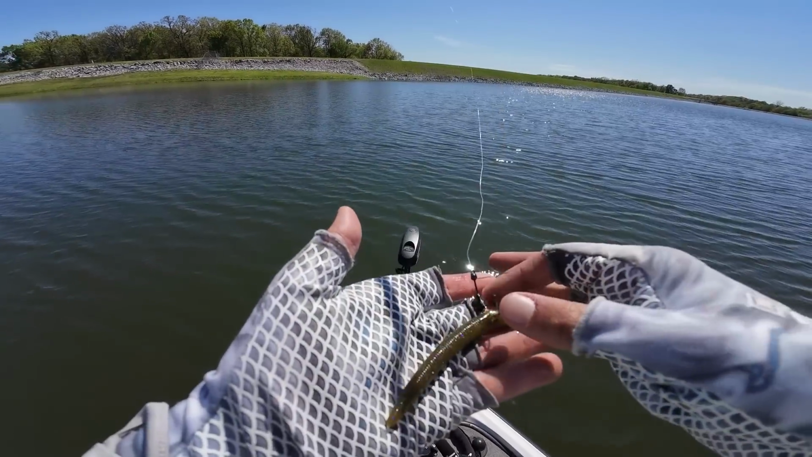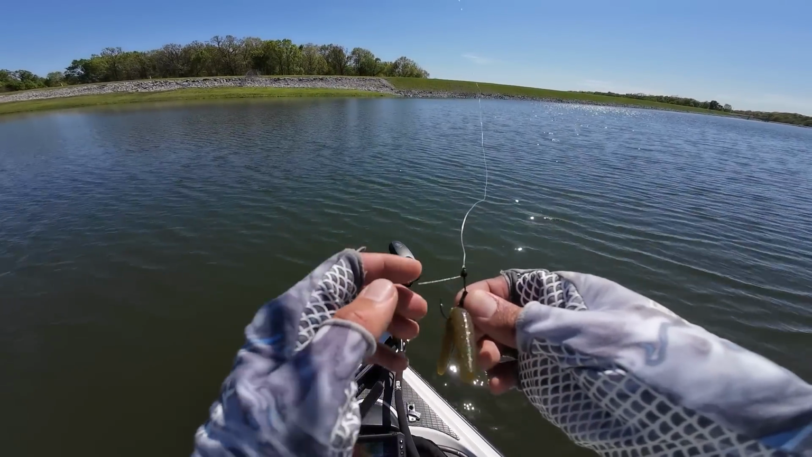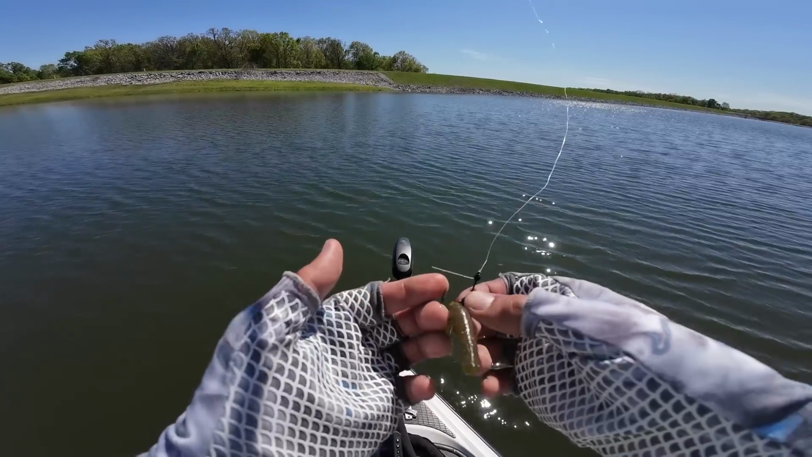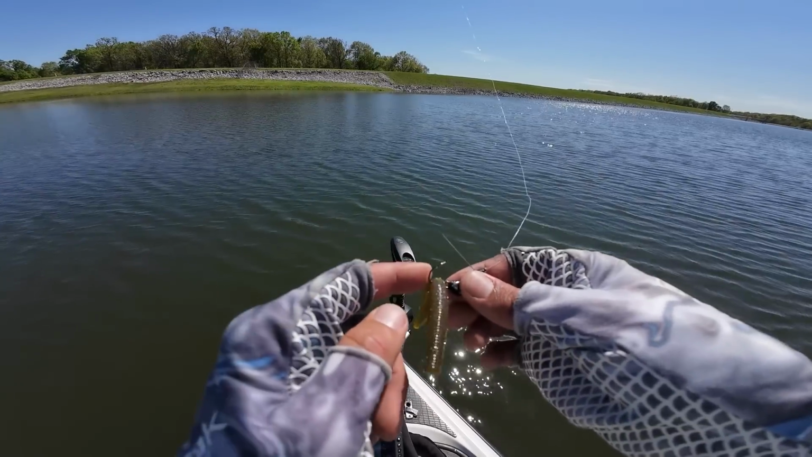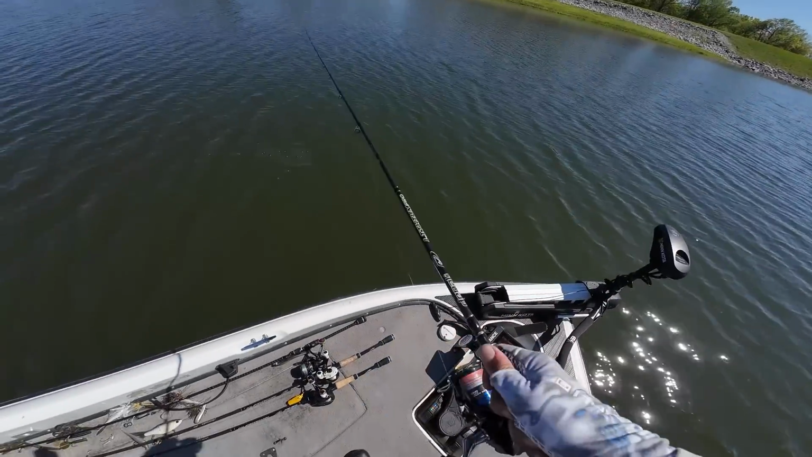Well, that was pretty wild, guys. I think that's the first time I've ever foul hooked a fish on a Wacky rig before, especially a weedless Wacky rig. And that just goes to show how sharp that trocar hook is in the weedless Wacky shot. It's a premium hook, and this rig is just getting it done today.